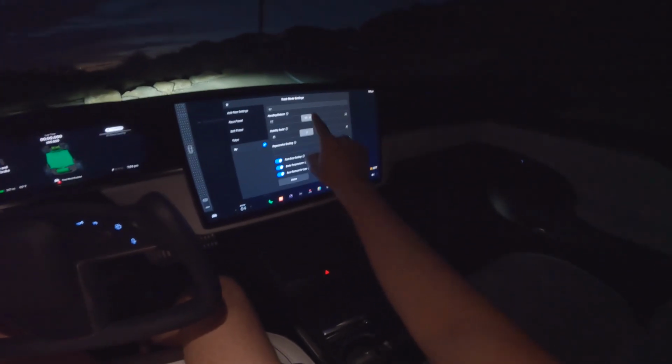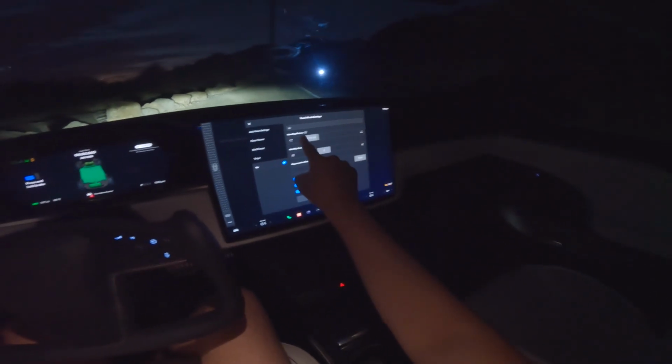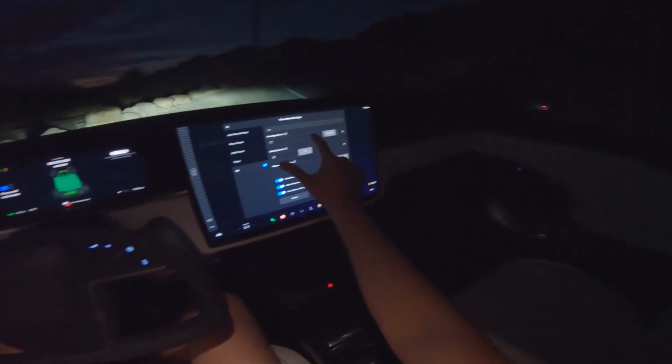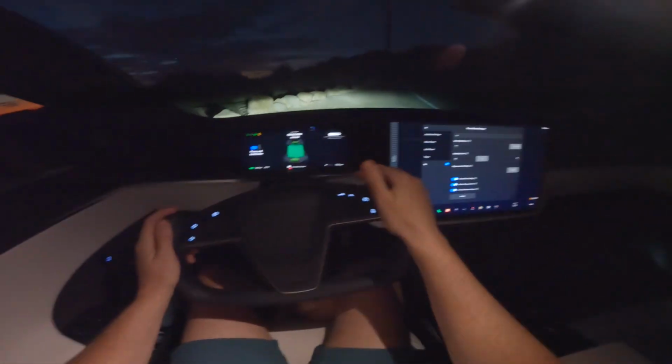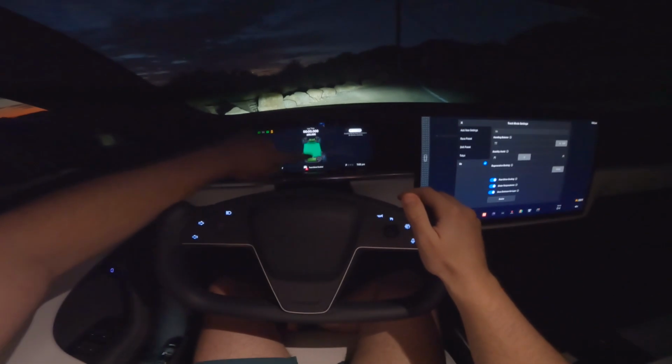Now, you can change the handling to 100% rear wheel drive. How cool is that? Or 100% front wheel drive. I don't know why you would do that, but it's pretty cool to be able to choose. Do you want a front wheel drive car? Do you want it to be 50-50 or fully rear wheel drive? And this thing will spin like a top when it's fully rear wheel drive with traction off. We've also got a really cool graphic here, shows you lap times, difference in your lap times, and also the temperature of the batteries.